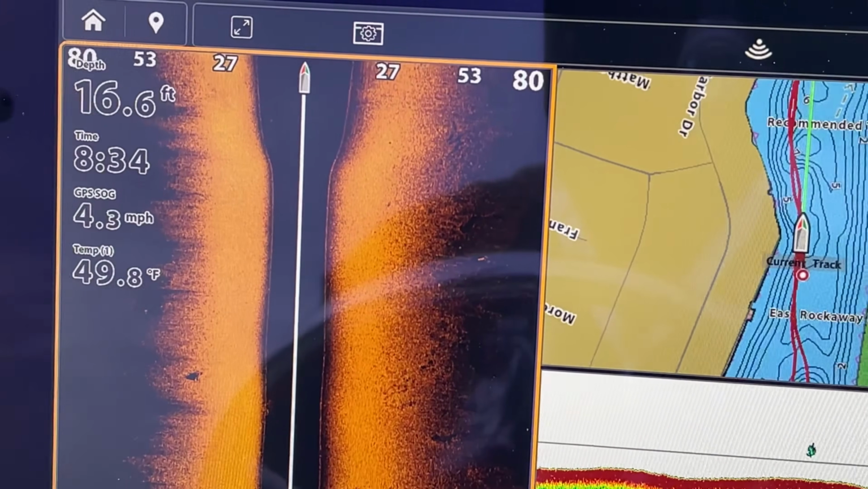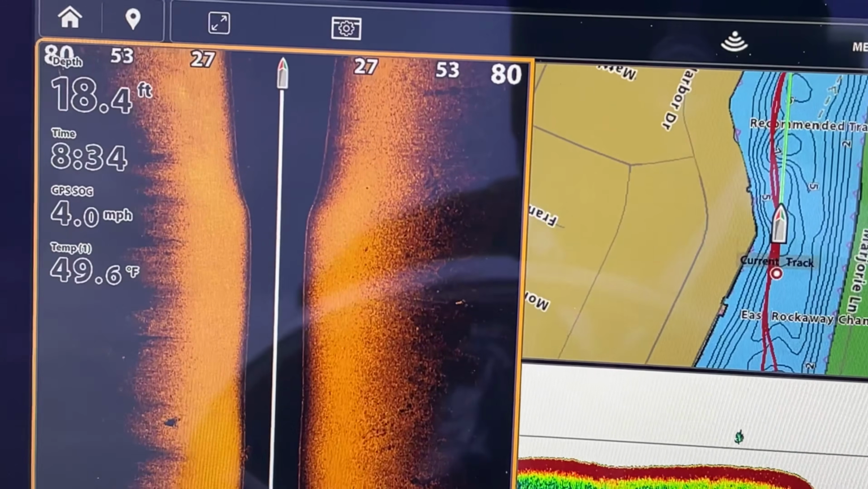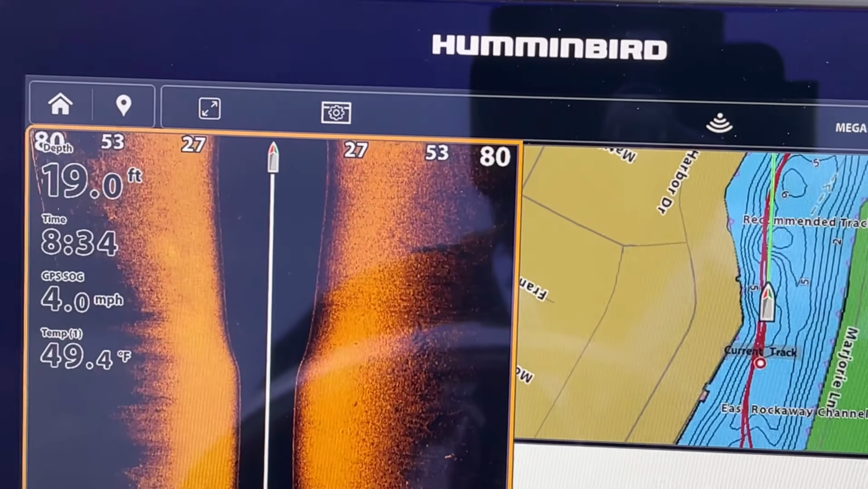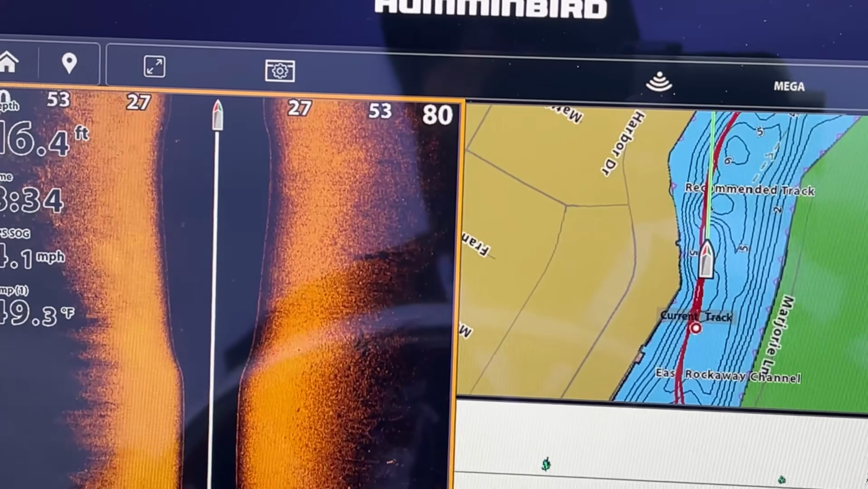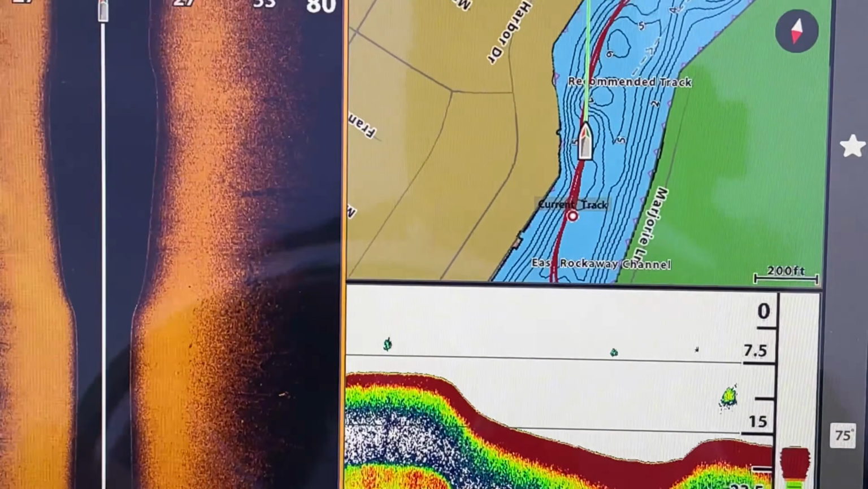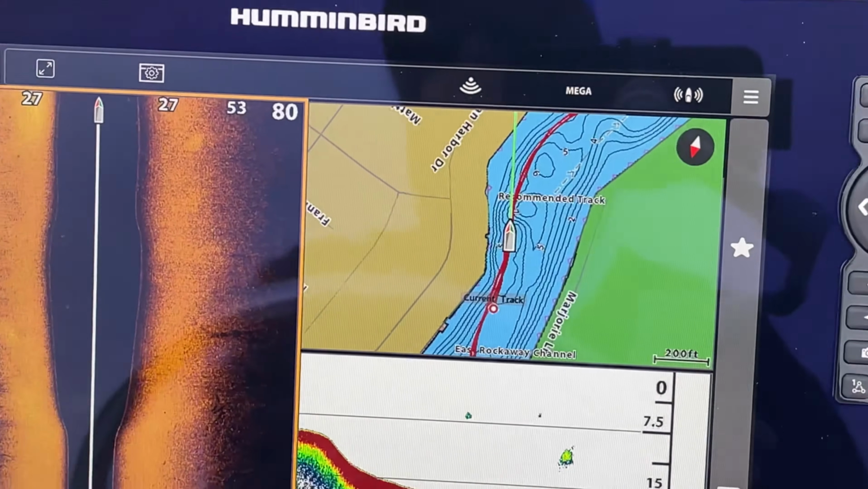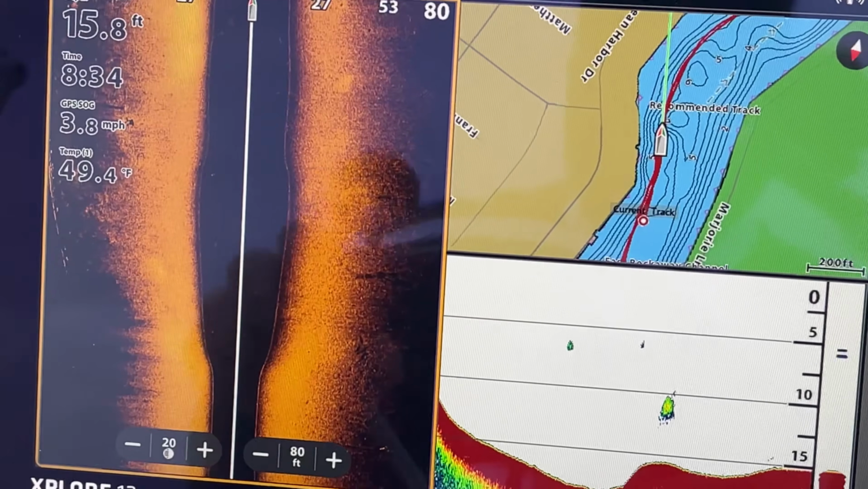All right, so we're starting to come up to the dock line now. What we're looking for is marks of fish, either on the dock line or around it. Our speed, you can see, is 4 miles an hour. That's a good trolling speed to get a good image on your side scan. Really not going to concentrate on the down imaging unless they're right underneath the boat. So I am shooting 80 feet to the side, so I don't have to be right on top of the dock.